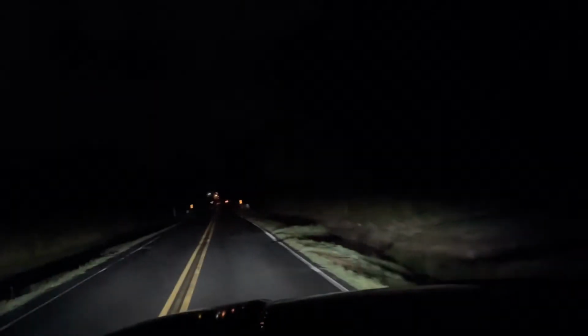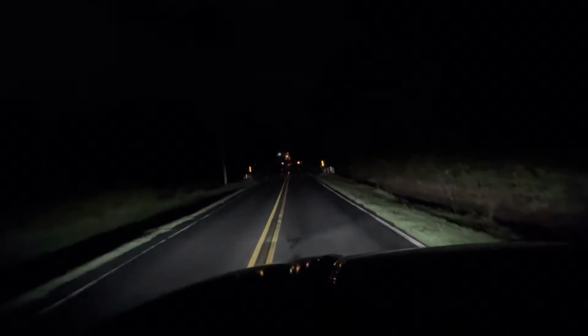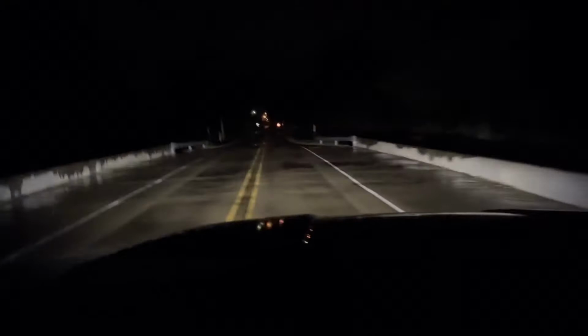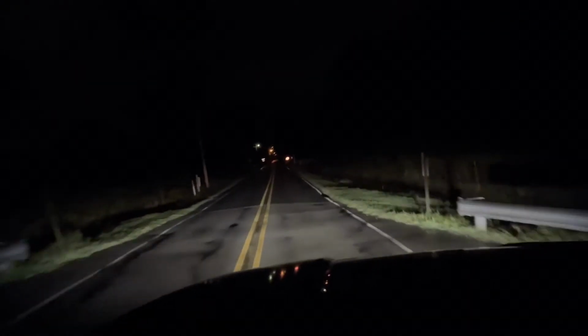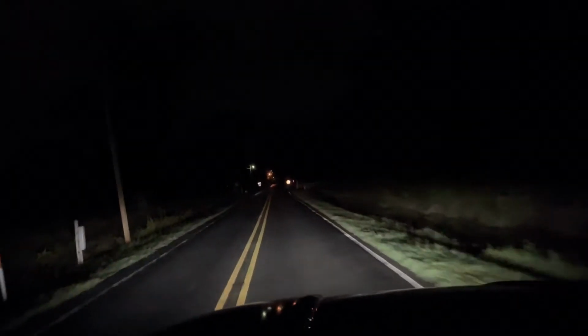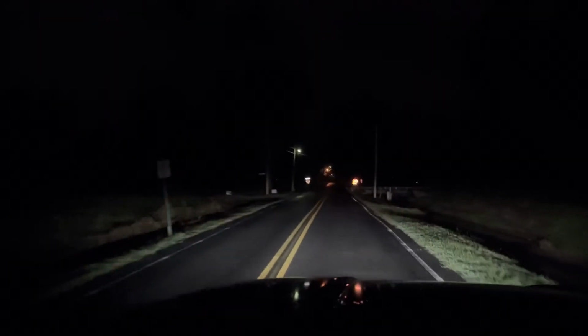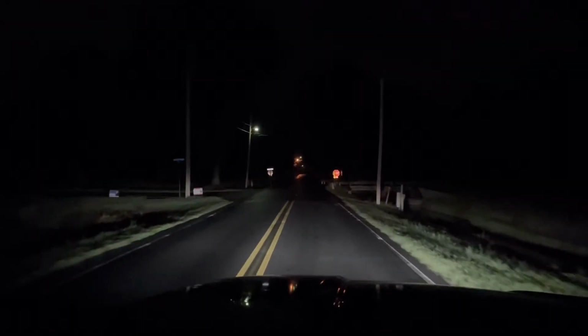I could run these as just my headlights. I don't even think I needed to spend the $1,700 on the XBs. I'm just playing. XBs look good.